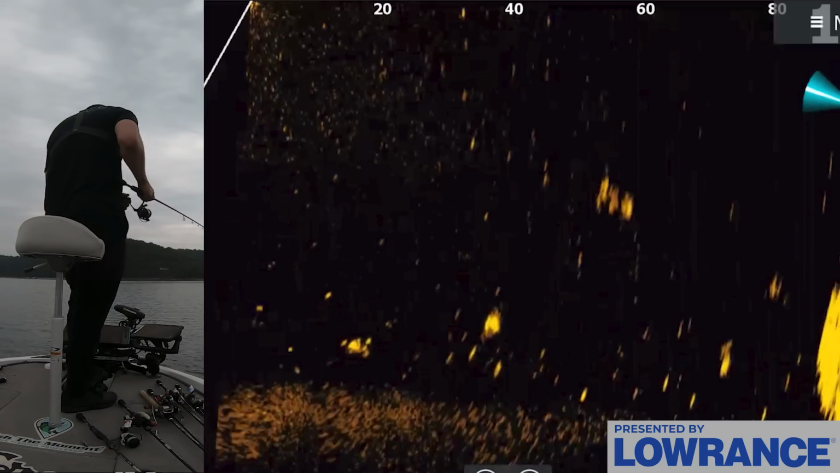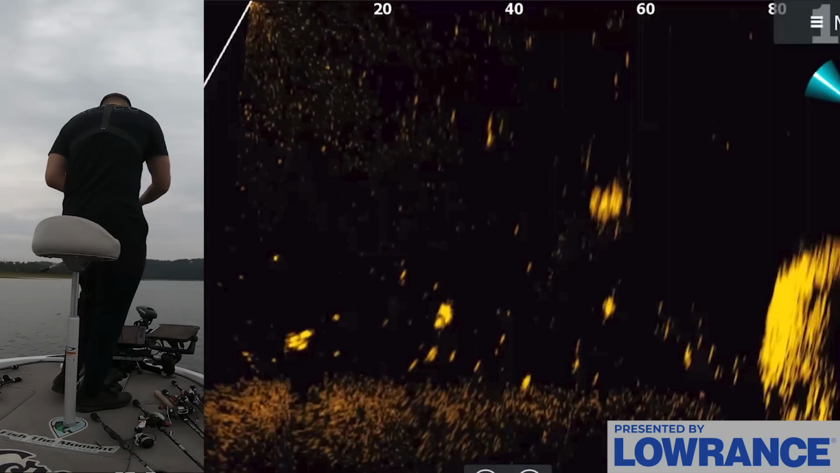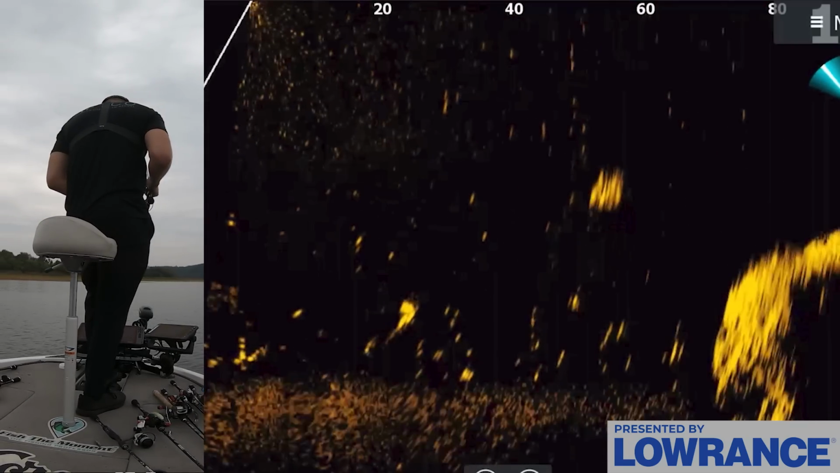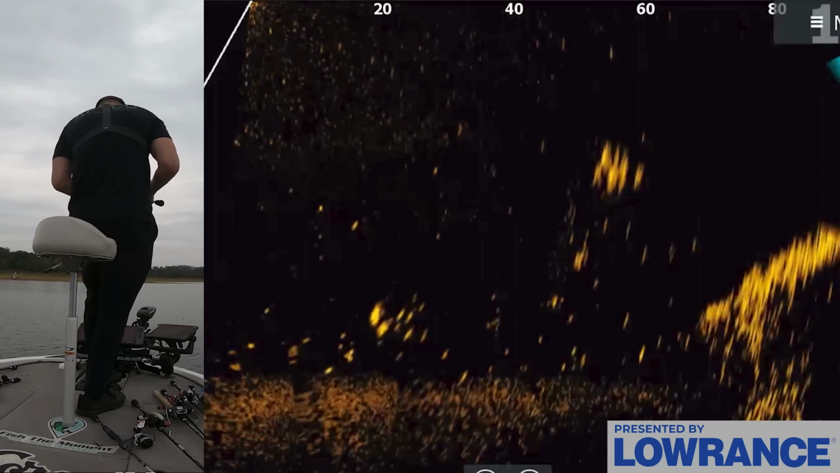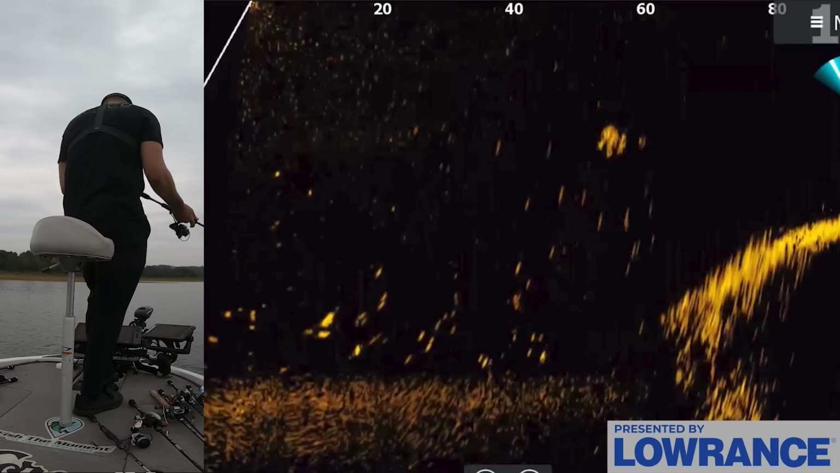Let's try to find another wad. Oh, there they are. That's what I was looking for right there. Let's see if I can actually get my cast on them. Of course, I miss it. There's another one of those wads. It took me like 15 minutes of going around out here to find a wad.